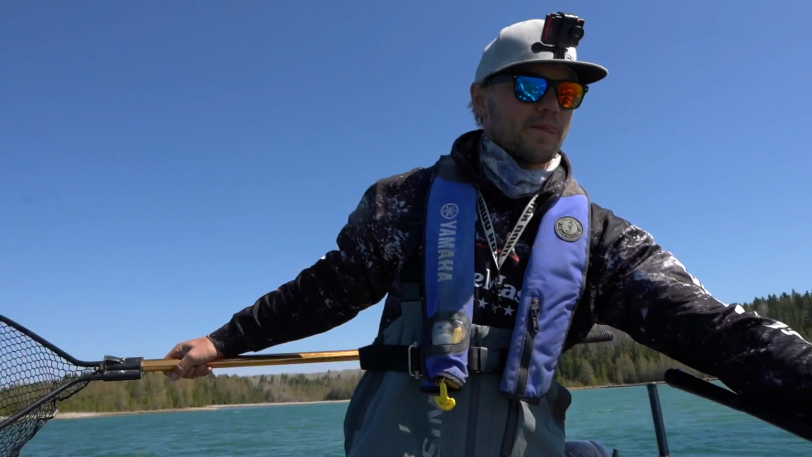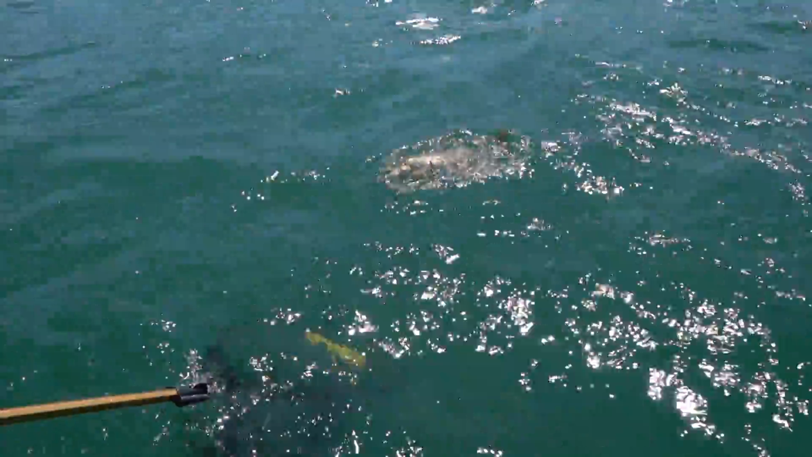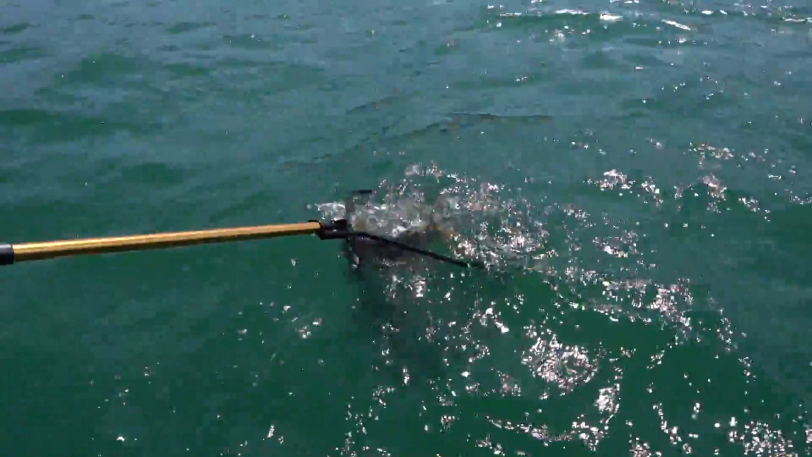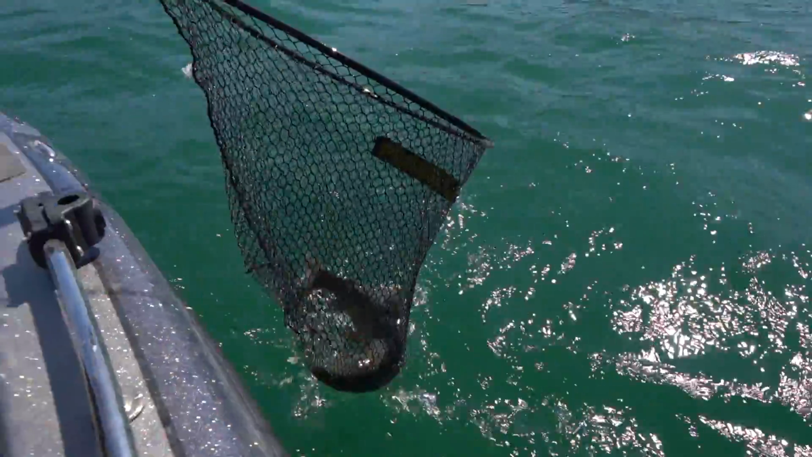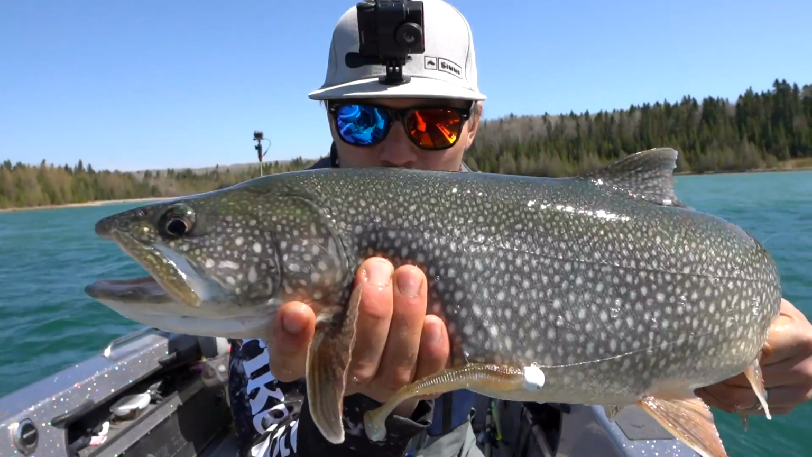Or I've snagged him. Here he is, right in the belly. Lake trout or splake? Hopefully it's a splake. I'm gonna say it's a lake trout. I'll show you him. Show you where I like to hook these guys, especially if they're a little bit reluctant to bite. Right in the belly.